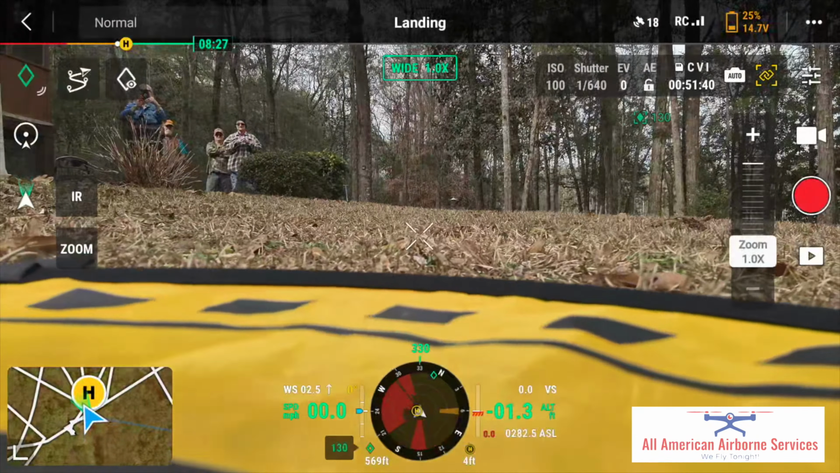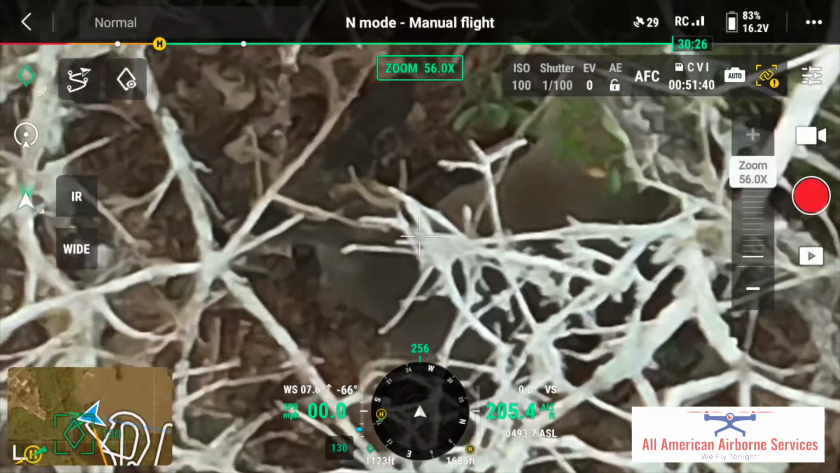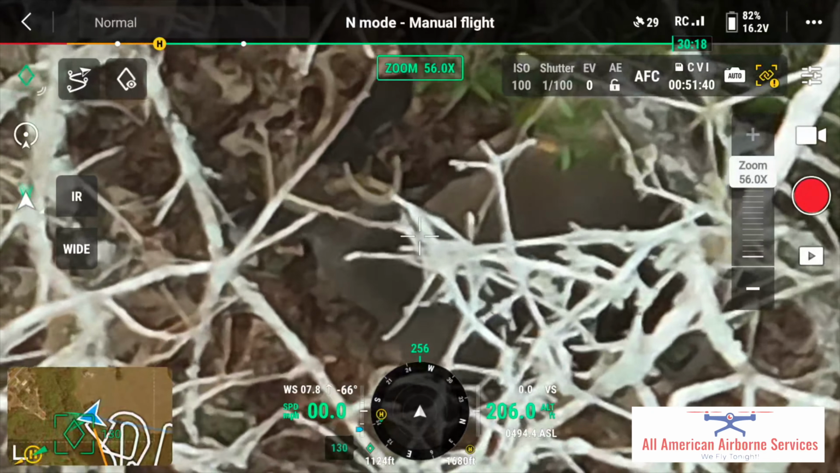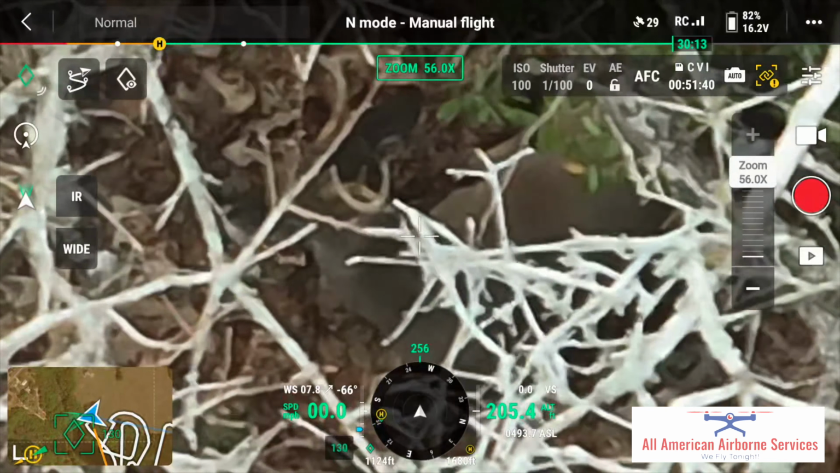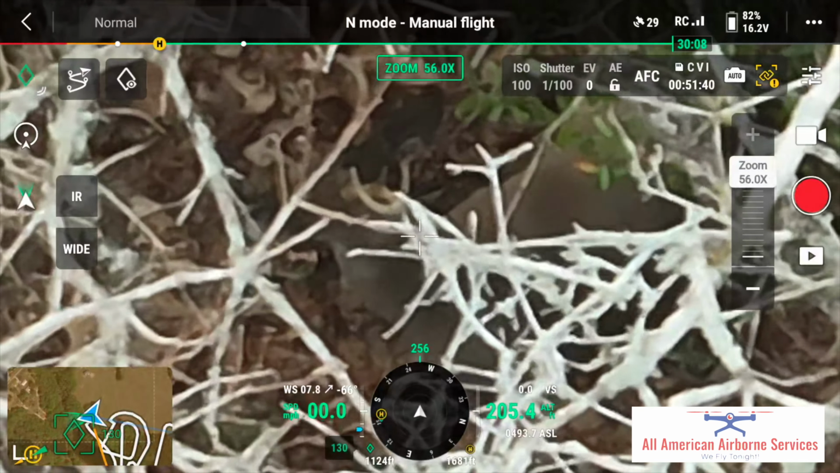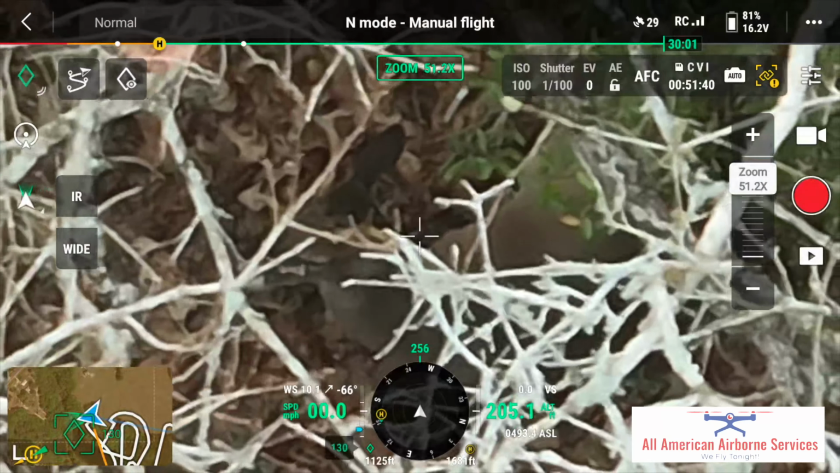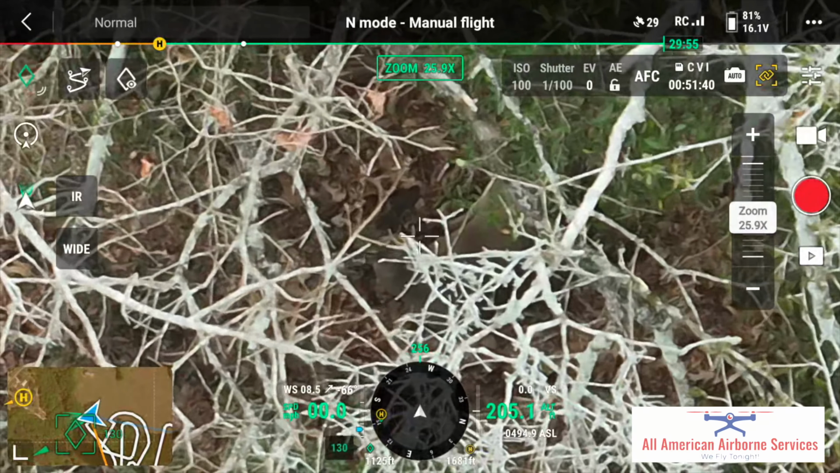Looks like some antlers. Definitely some antlers right there. See them antlers? Yeah, look at that. Is that the deer? That may be it. But it's standing up. No, that was sitting down. He's alive and alert. So he had just moved his head. That's an eight-point. You found it. Oh yeah, he's alert and laying down. He's alive. And he's by himself.